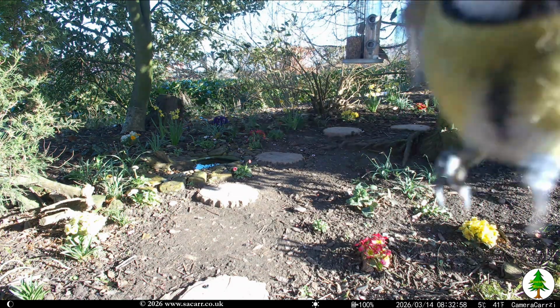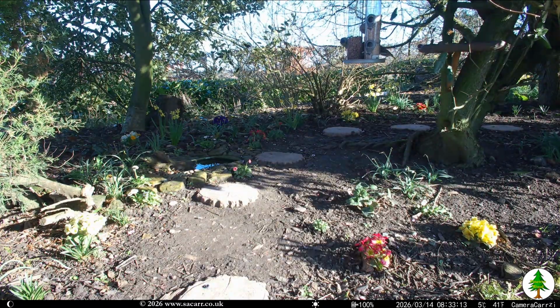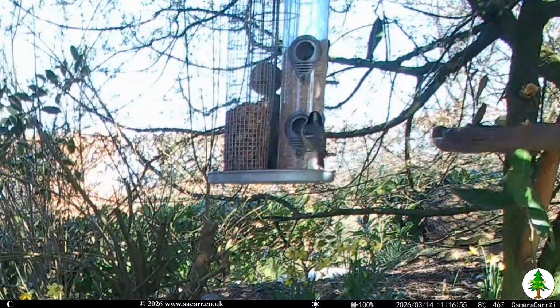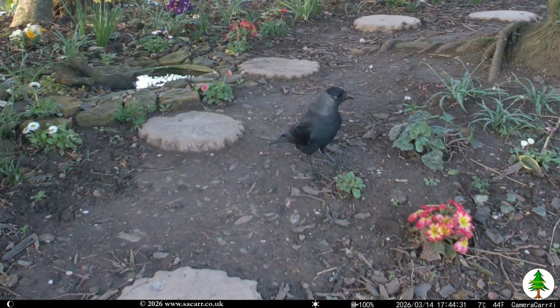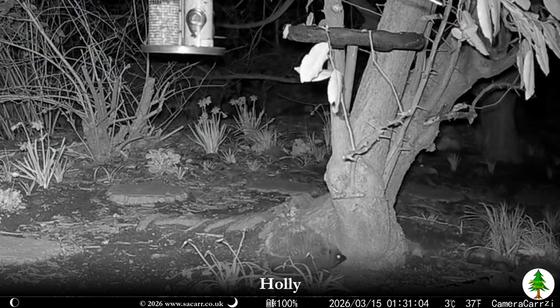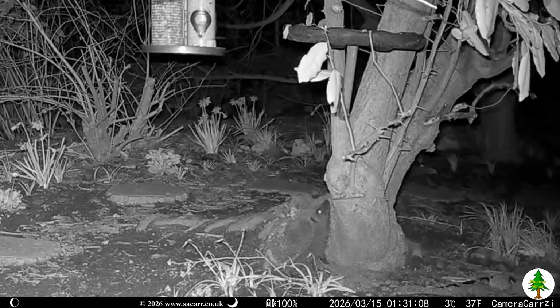The bluetit was back having another go at the Trailcam on the 14th. Jackdaws haven't been around much until the spring. I don't know where they go over the winter. On the 15th, Holly the hog seemed to be able to smell the seed on the bird table.